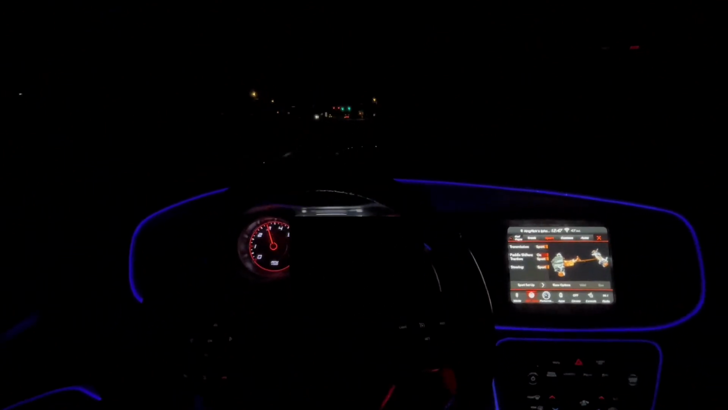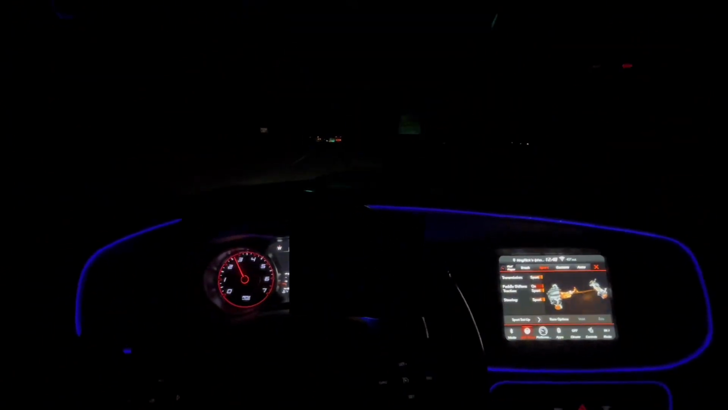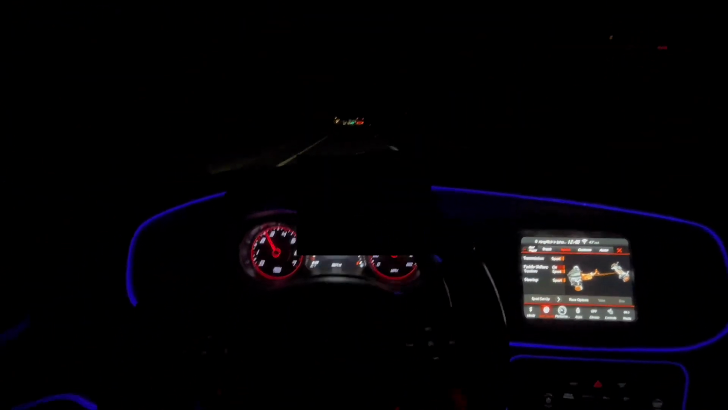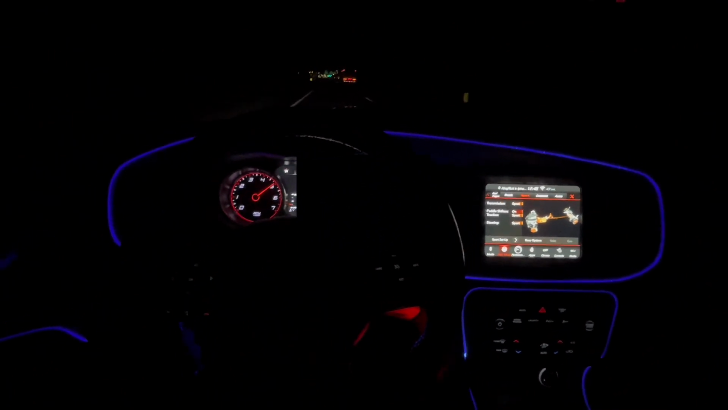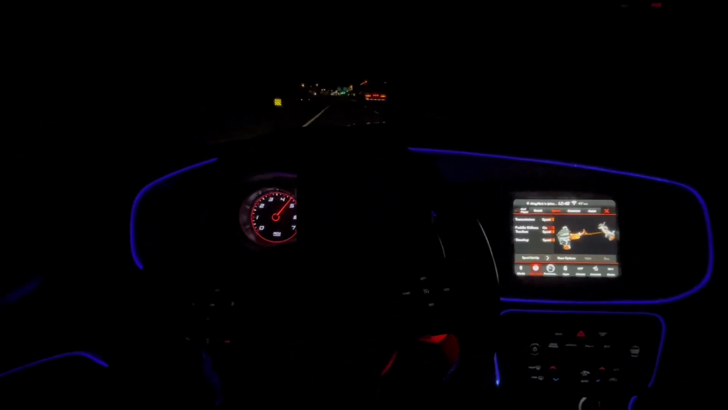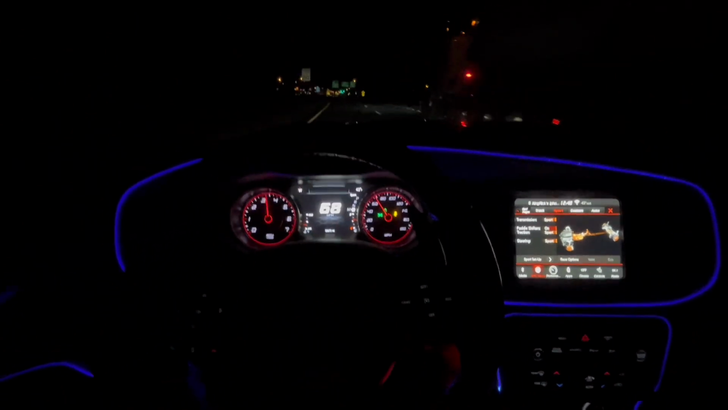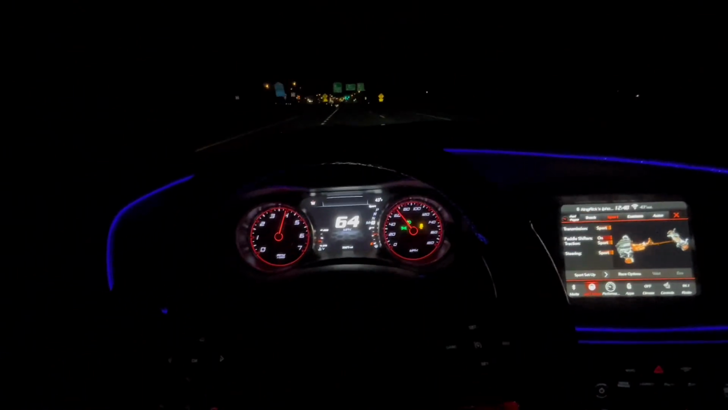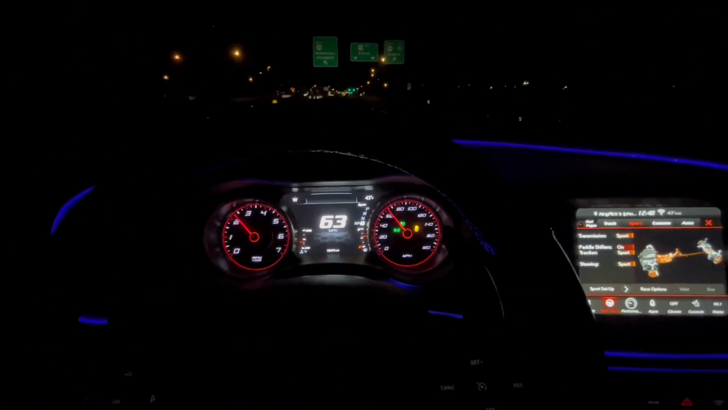Y'all can't even see nothing. No bullshit. Oh, let me turn my lights all the way on. Yeah, now y'all can see a little better. Oh my God, I heard the new intake, bro. The air intake, that really does make a difference. That's the GT Momentum, bro, that's hard. You hear that? It's not a big whistle, it's a little whistle. You gotta listen closely.